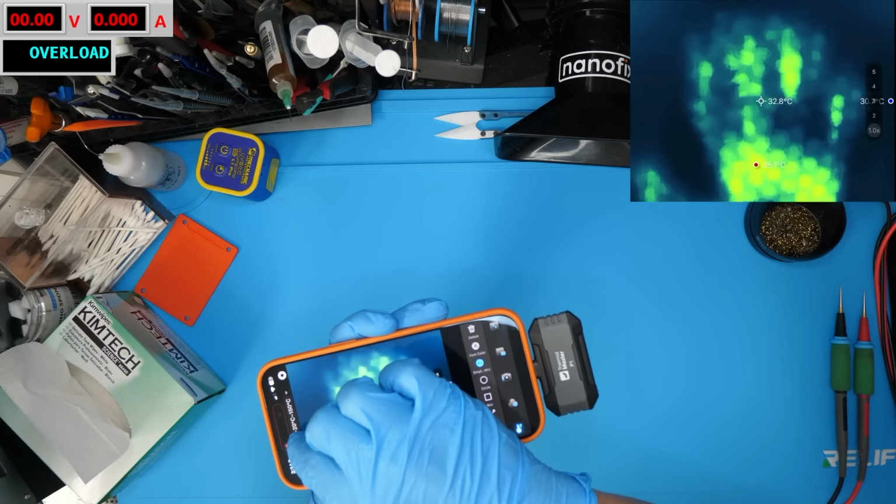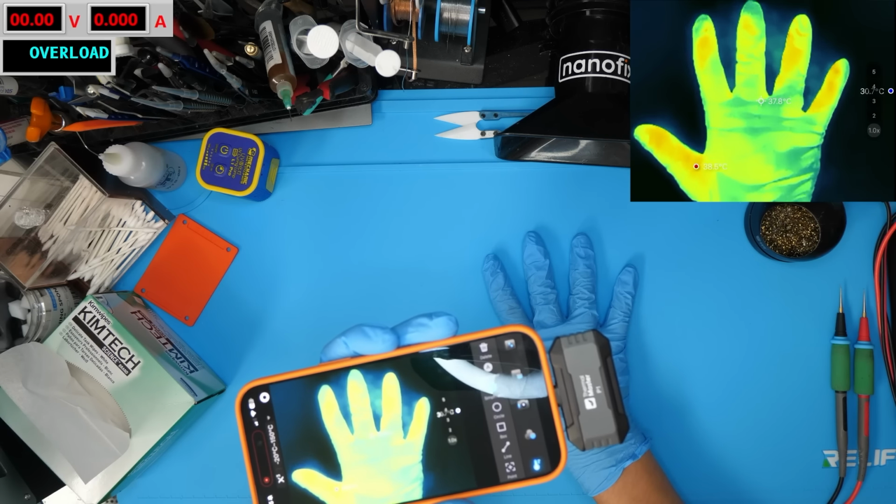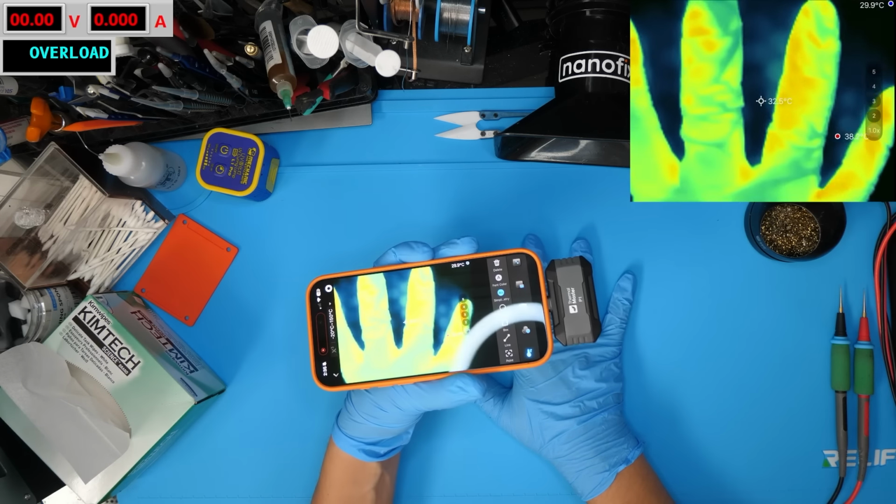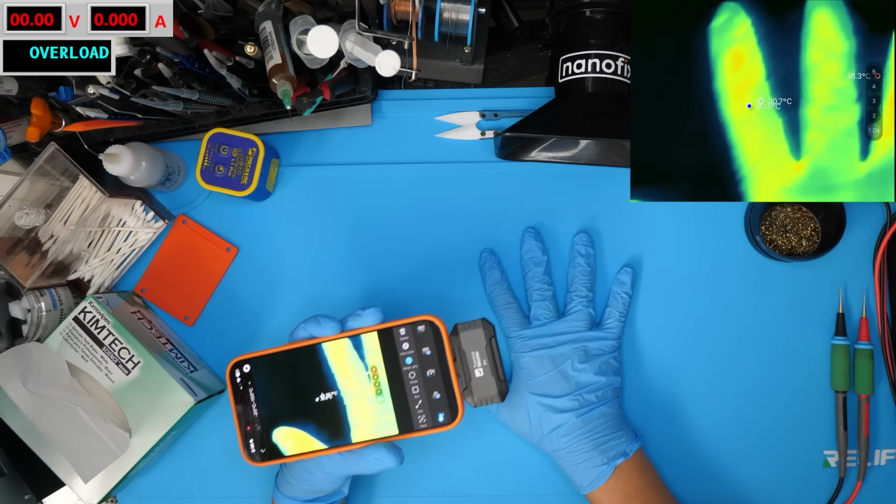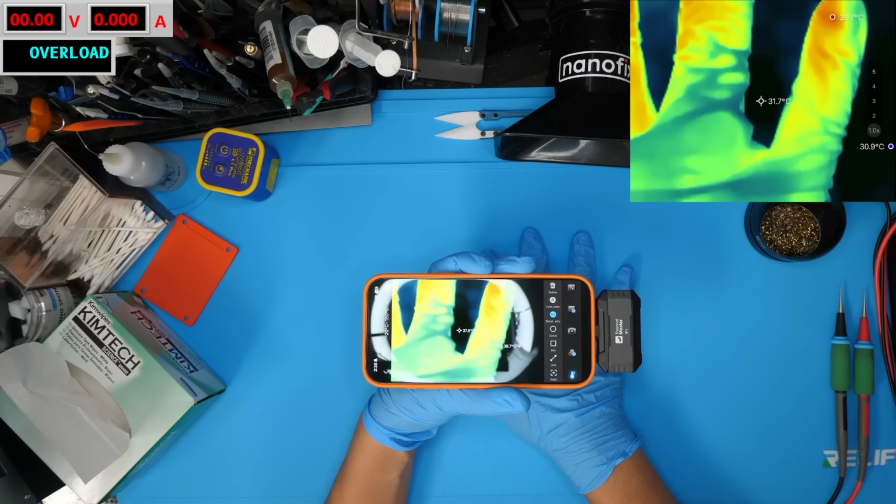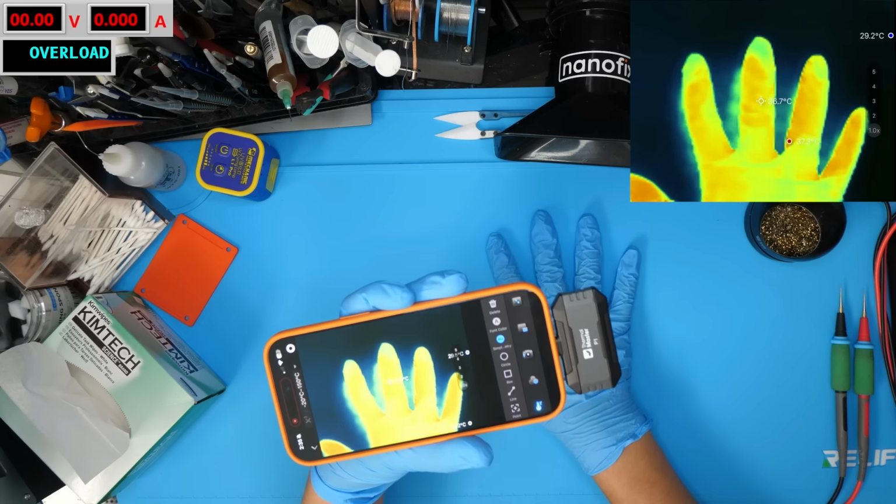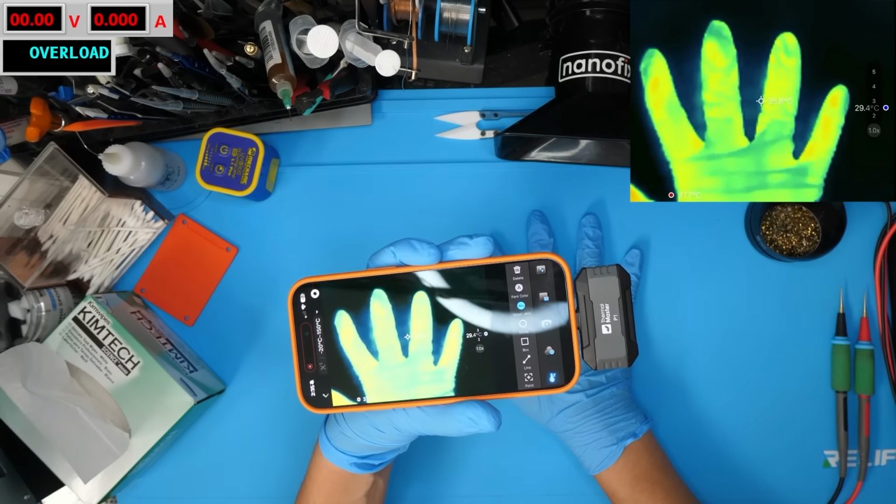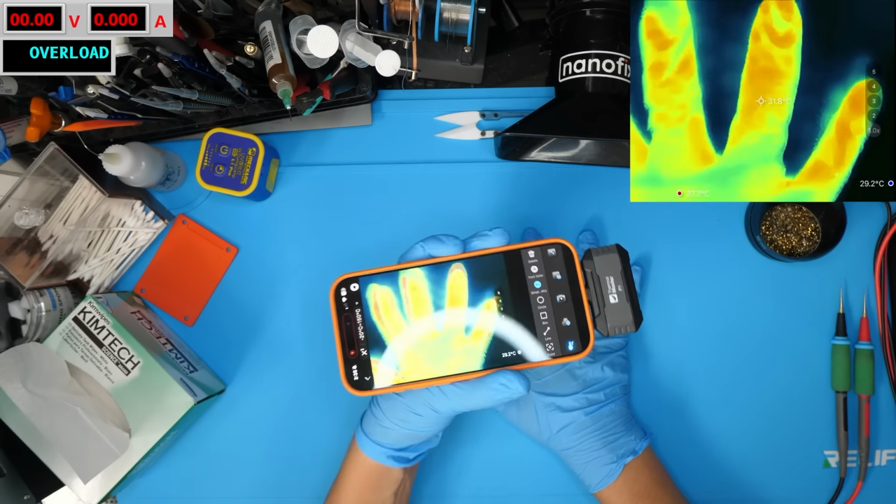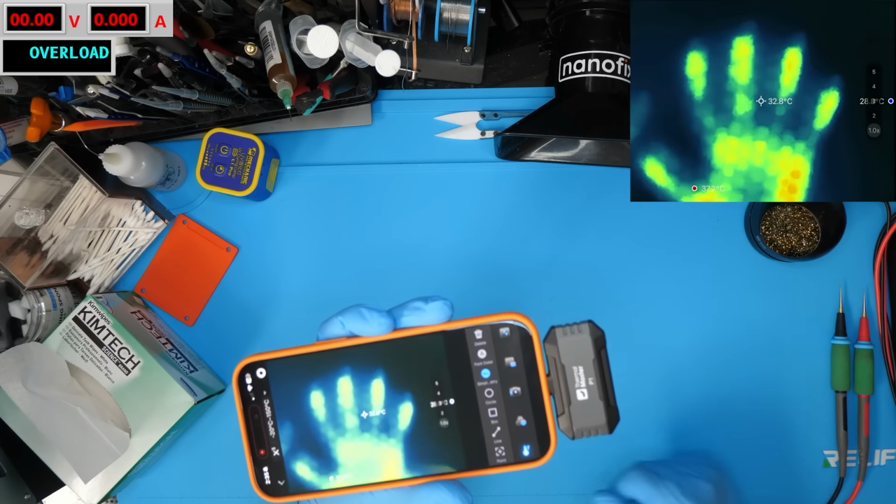Let me turn off the software enhancement so we can see the difference between this and with the software enhancement on. So that's with it on, and we'll turn it off, and that's with it off. So you can see this is the true sensor here, which is a little bit lower quality than what we're getting with the software enhancement on. Obviously, it's not actually increasing the resolution when you turn on this software enhancement. It's just smoothing things out, so it's a little bit nicer on the eyes. It's not like magically increasing the resolution. So there it is again with the software enhancement on. You can just see it's smoothing things out a little bit.